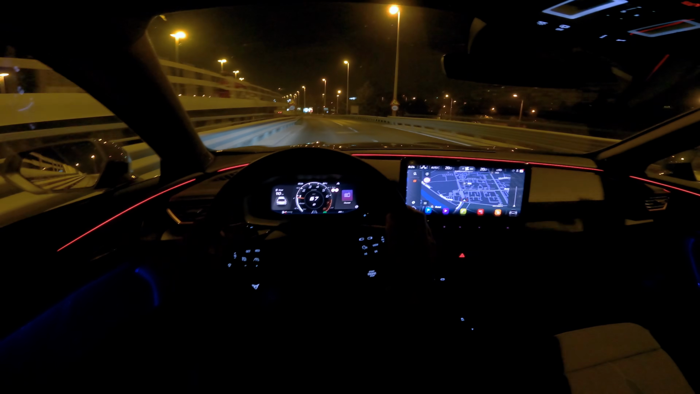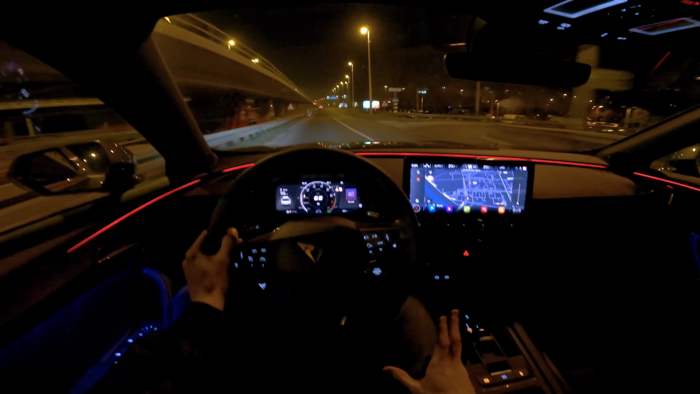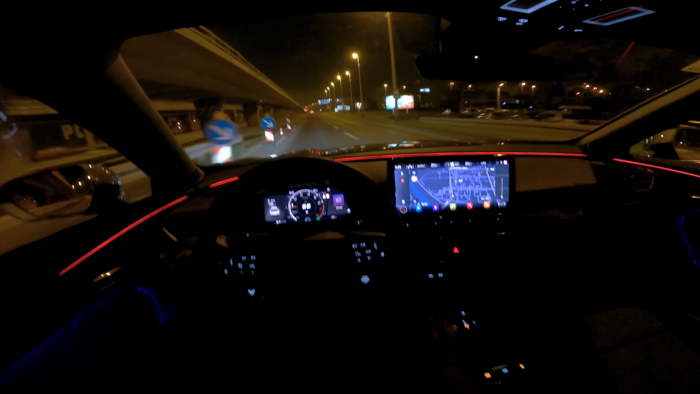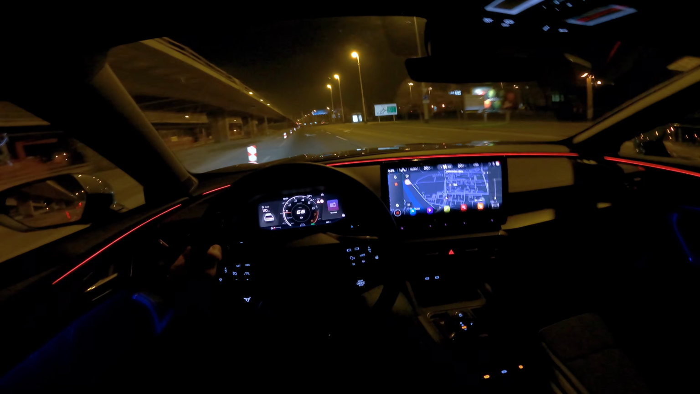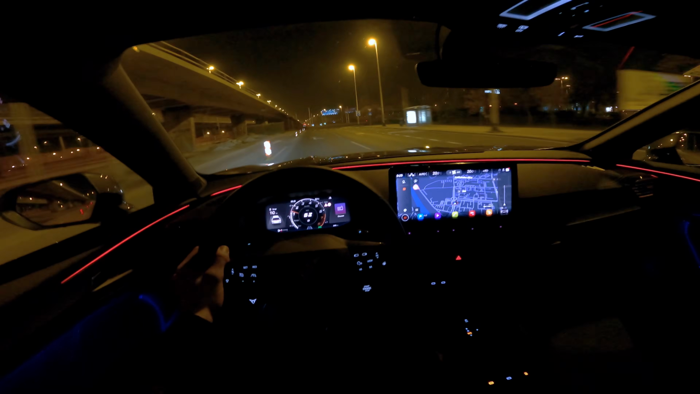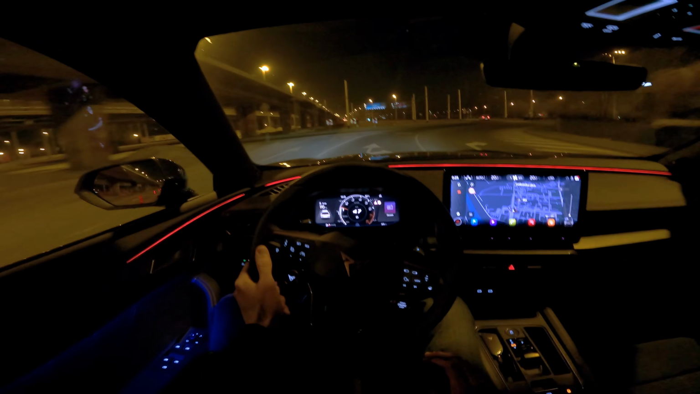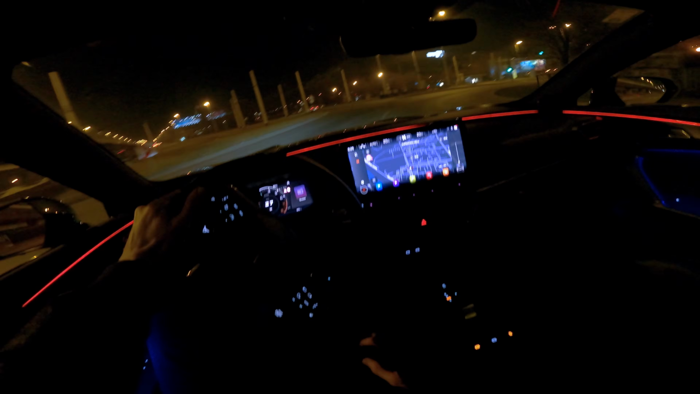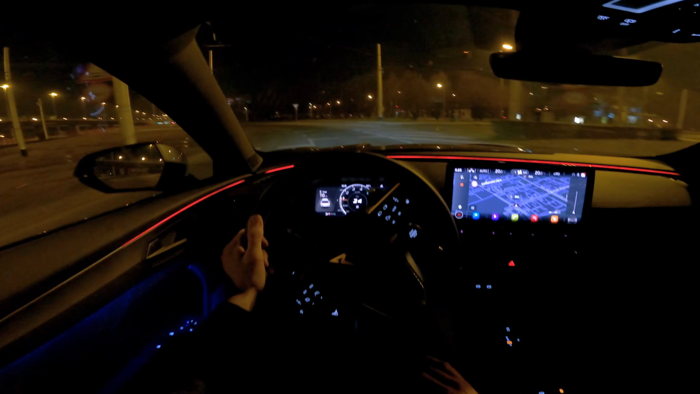So now the suspension. Considering we're on 19-inch alloys, so there's not too much tire, it is pretty much comfortable. It's adaptive, so it evens out the little bumps. It's quite good, and the ride is comfortable. But bigger potholes, you know, don't expect miracles.